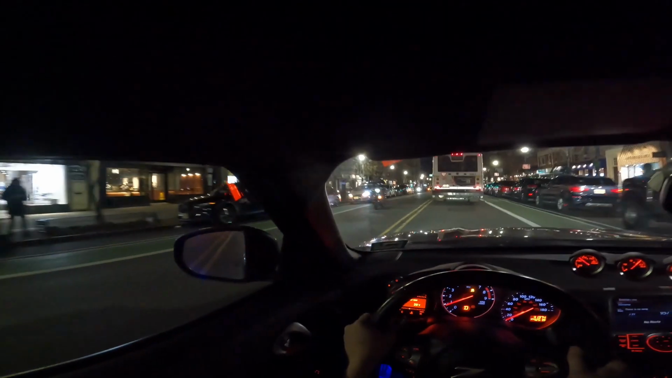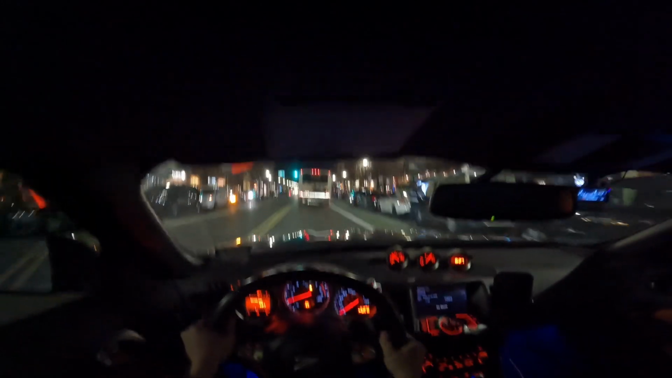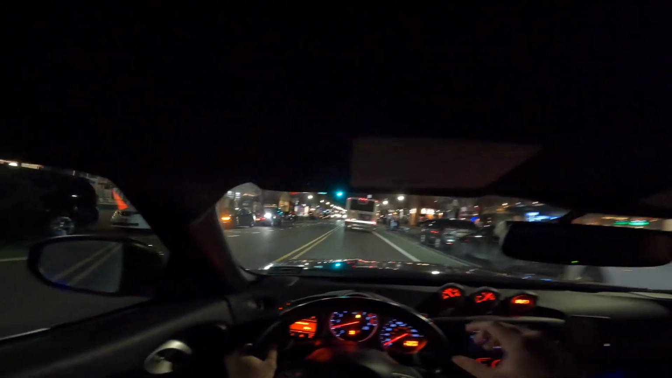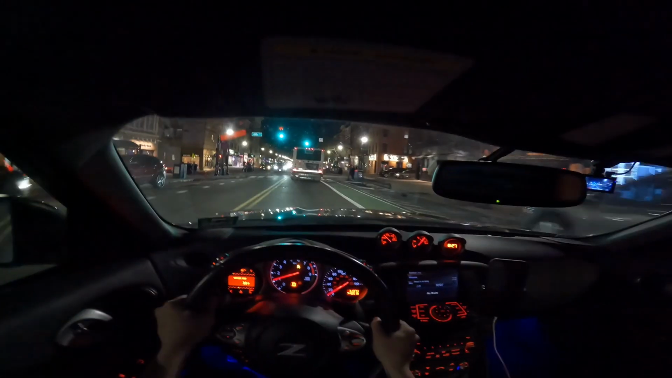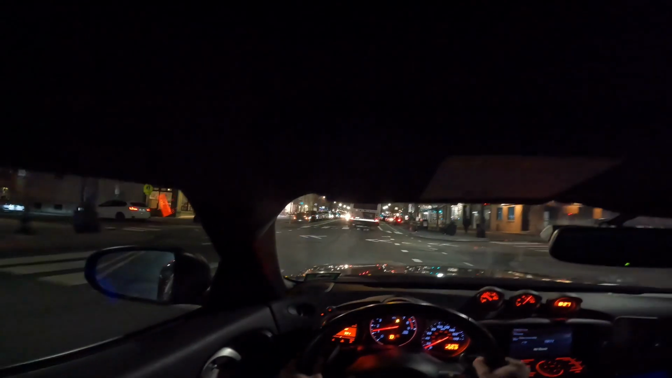The famous strip. We got Panera Bread there, Vitamin Shop, Starbucks Cafe. Yeah, it can definitely be speeding here.